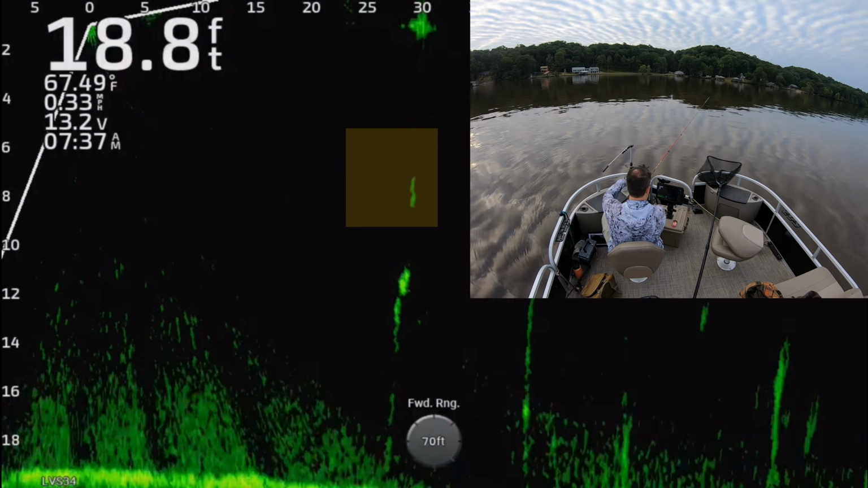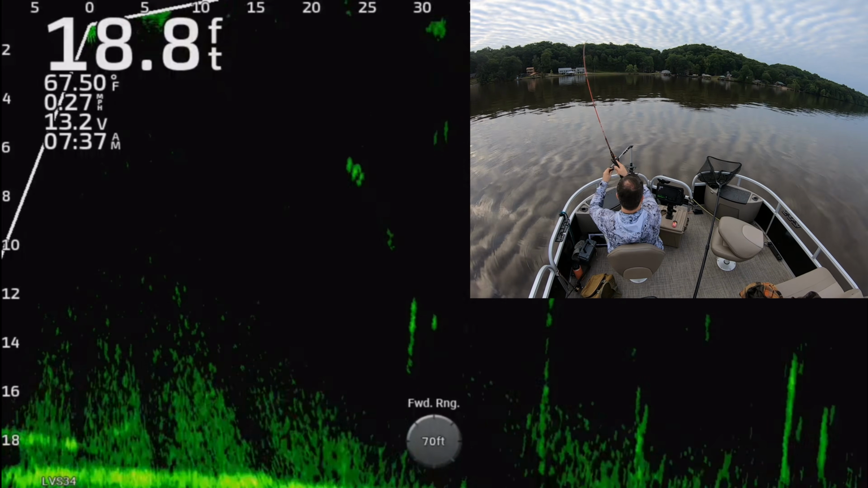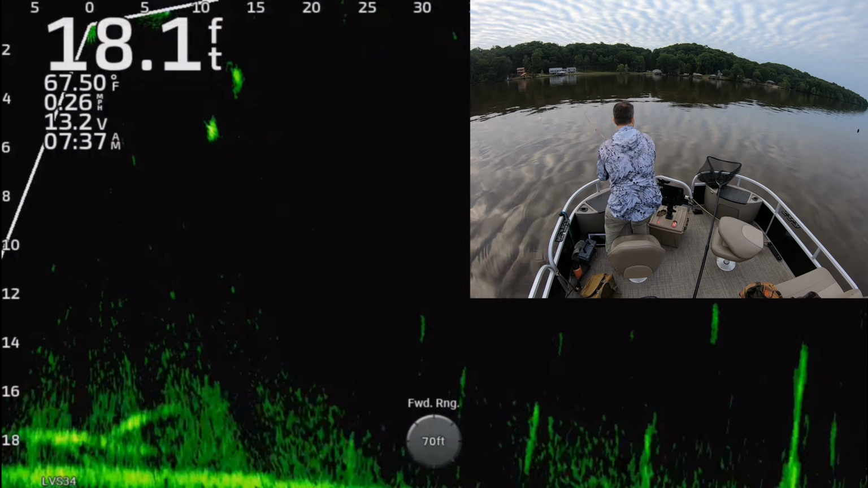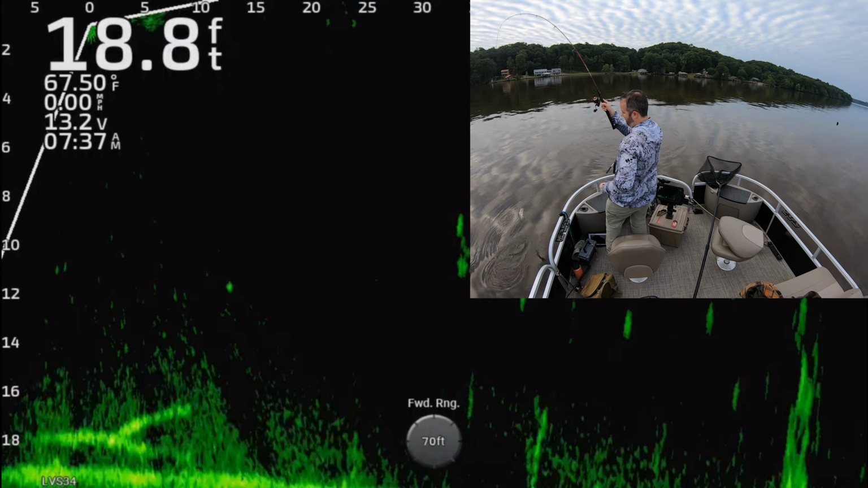Man, look at the sky up there on this morning. Oh, look, trying to go after this suspended fish, right. Yep, there he goes. He was hanging out right over that timber down there, that standing timber. Early summer fishing right here.